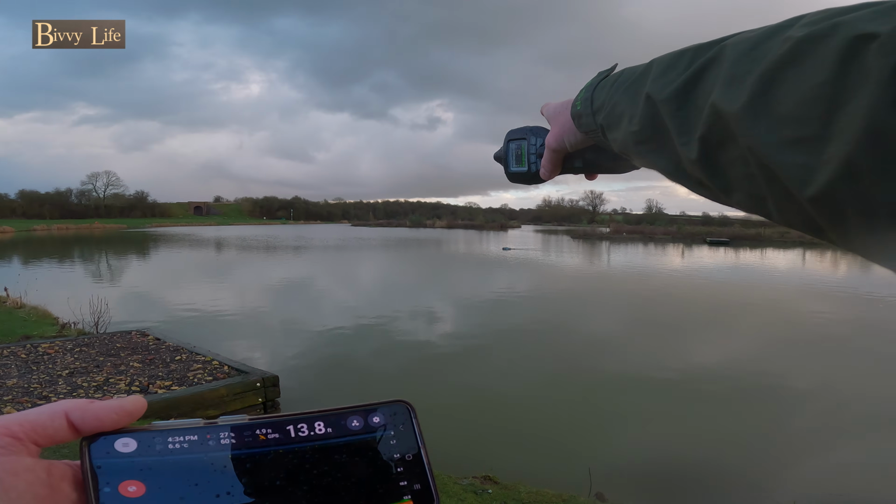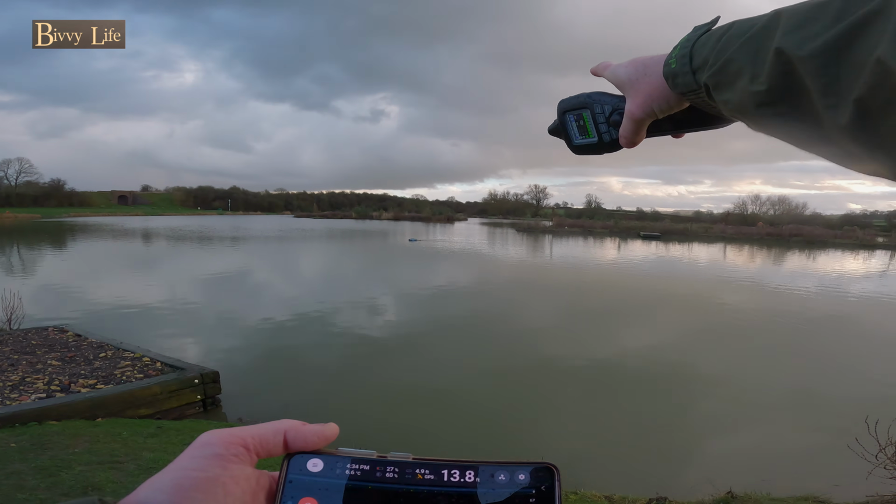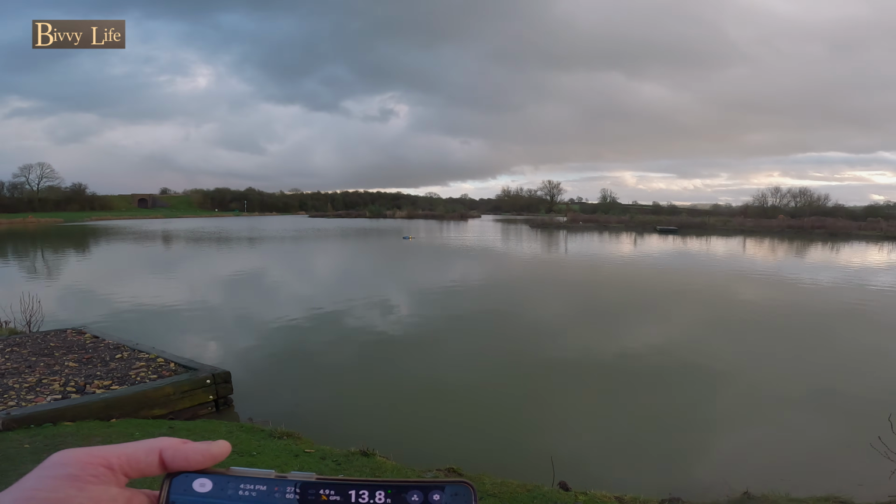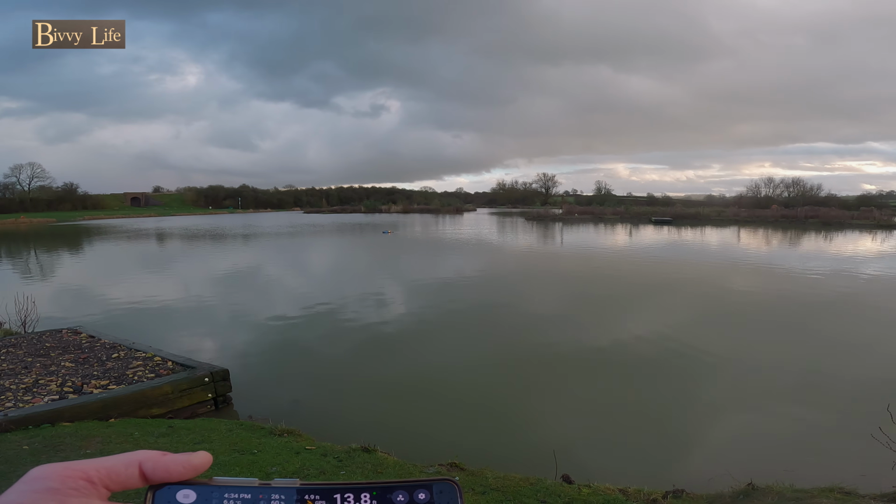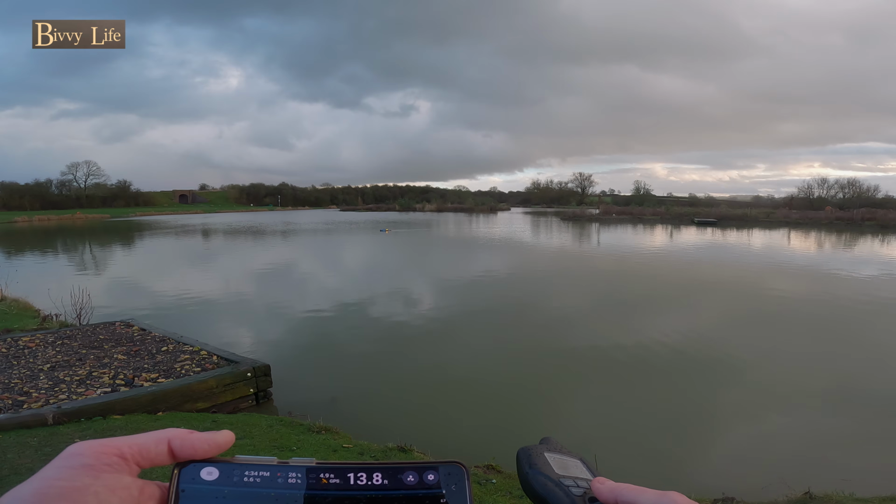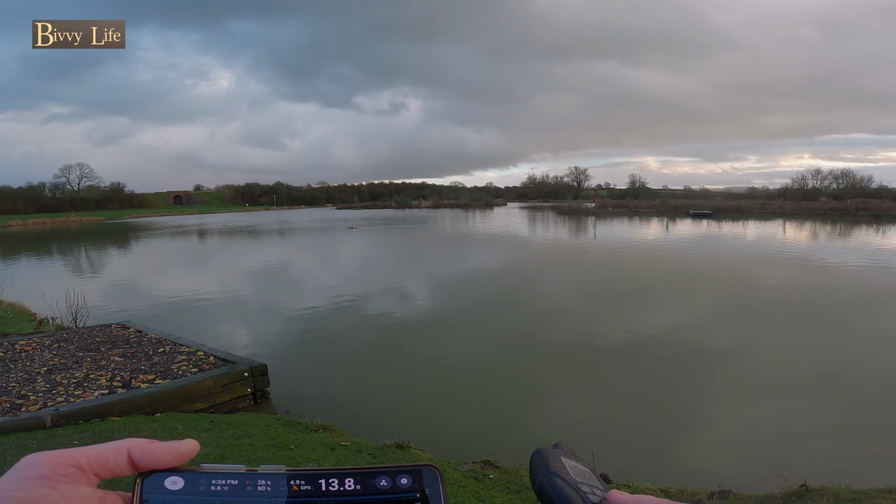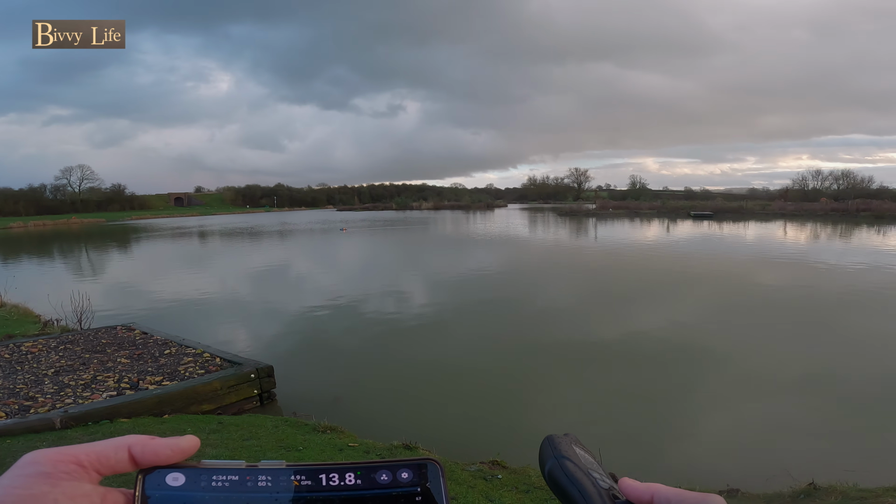There's no point me going much further because that's where I was putting the boat out from the other side, if you remember, so no point doing that. But I'll go further over to that island. Need to slow the boat down, otherwise it's not going to be very accurate on the readings.